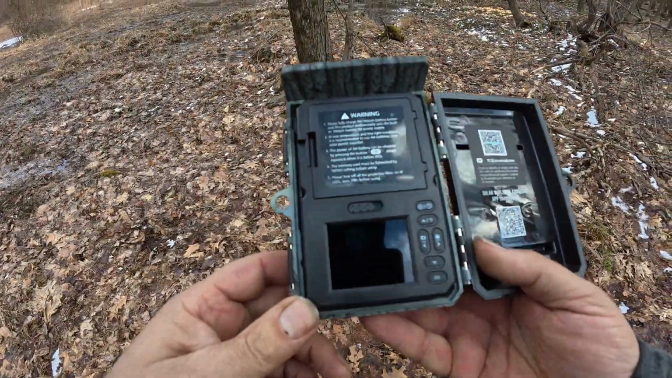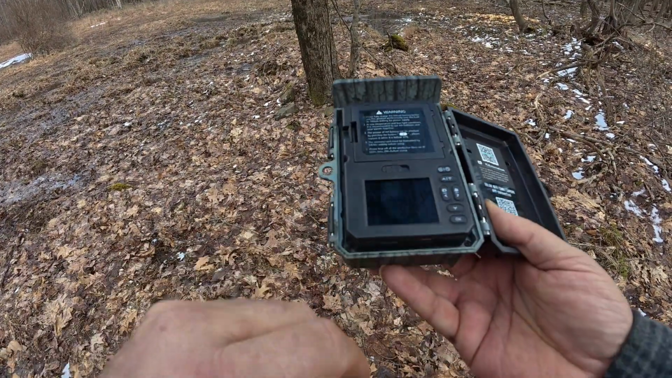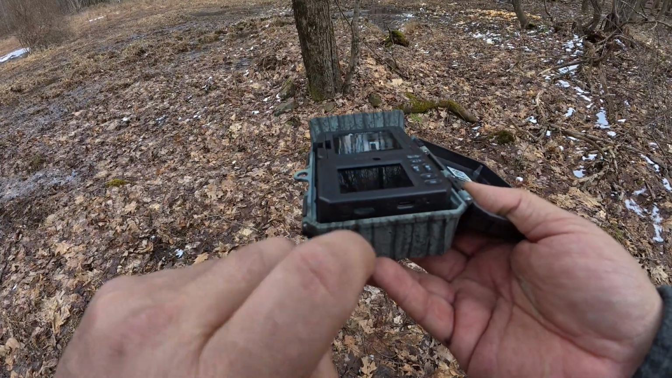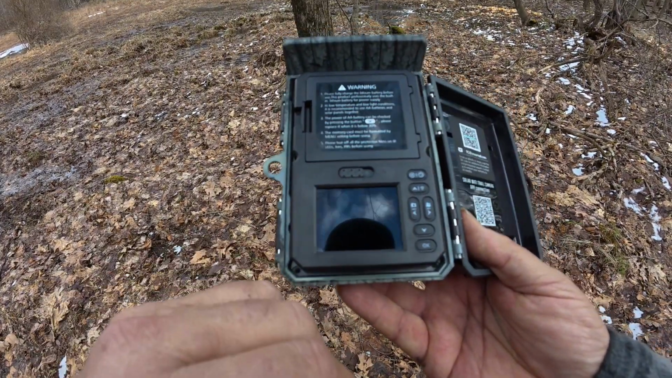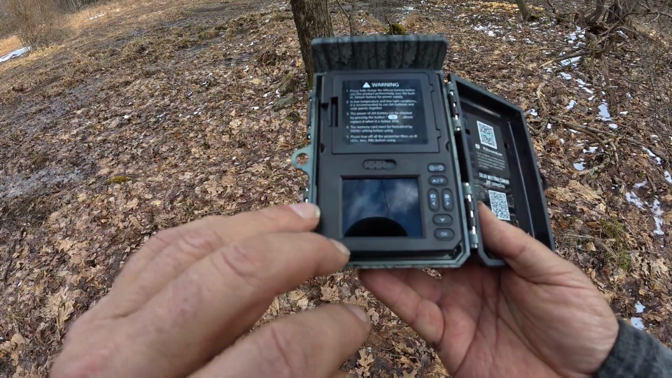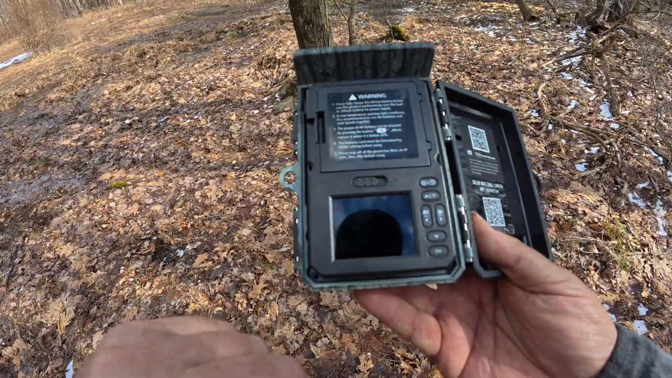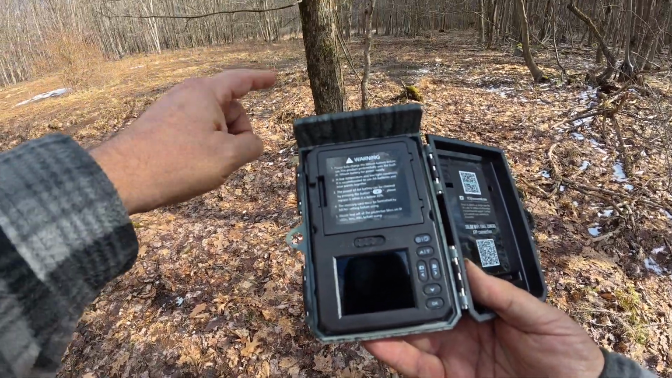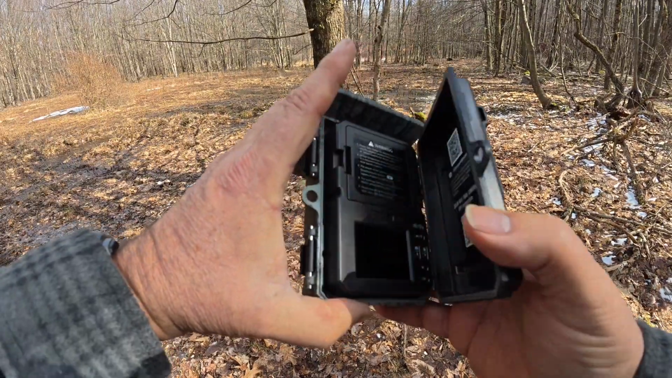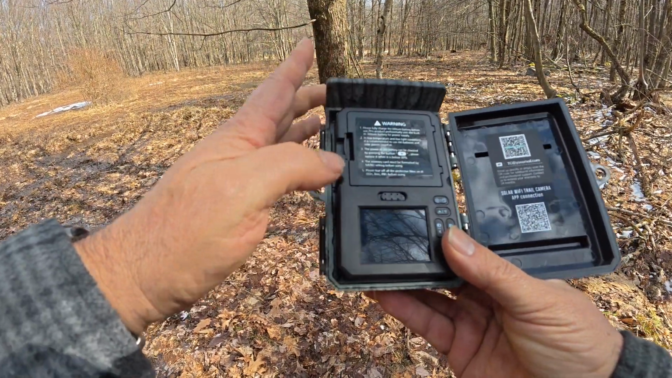Well, I got this camera opened up, and I wanted to mention, make sure you put your AA's in here, and there's a mini disc right there that you got to put in for the camera to work. And then I programmed it. I put the date and the time and all that in. So now what we're ready to do, we're going to be putting it on this tree here. I've got the strap with me, and let's go ahead and put it on.